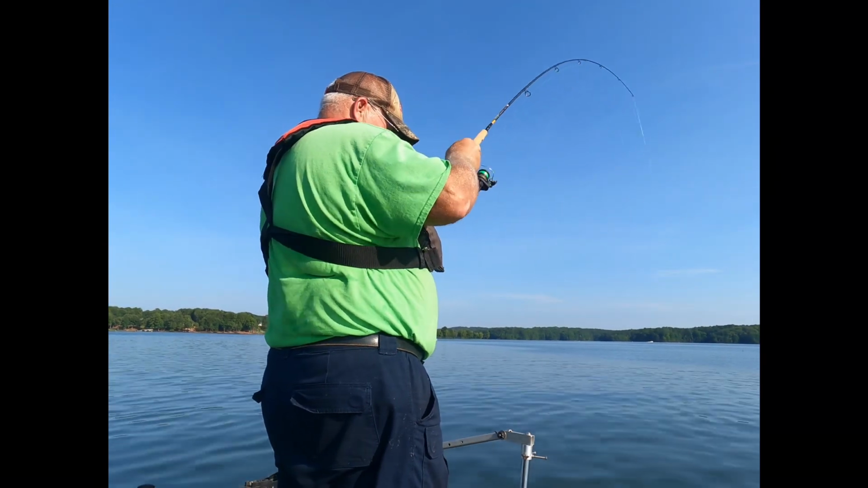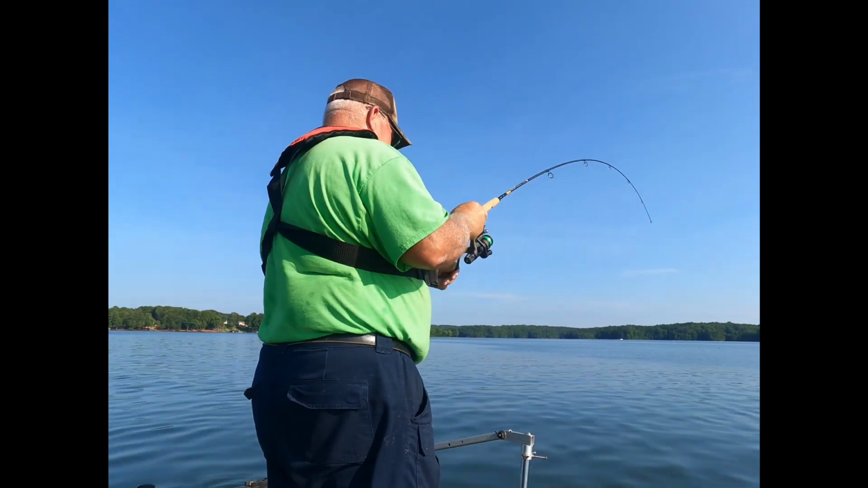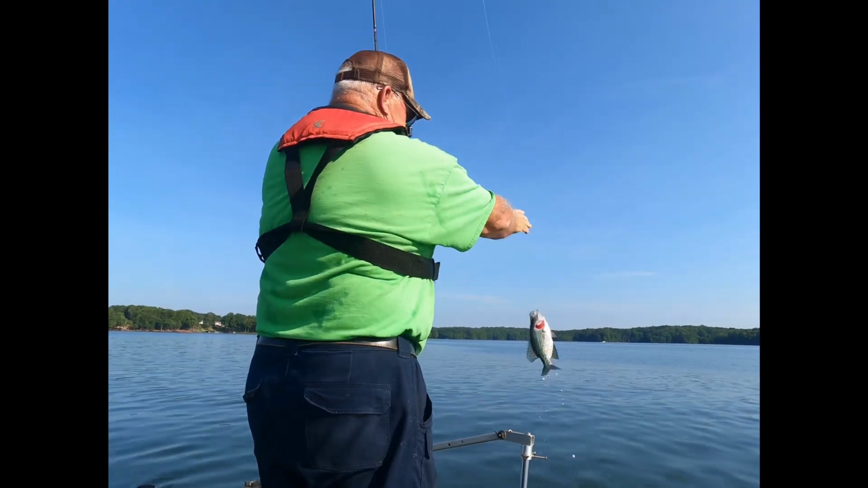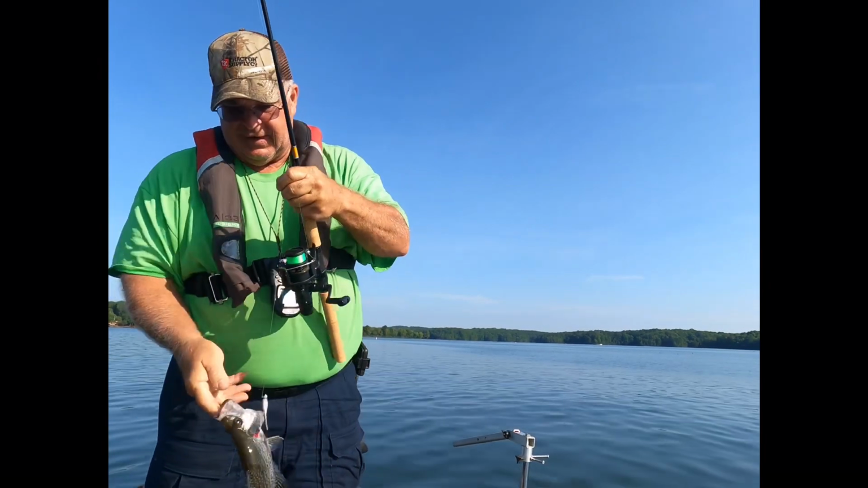There's one. Got him? Yep. Looks like a decent one. The way you got your boat over... Snagged. Oh, look at that. What are you gonna do? Came over to inspect it and somebody snagged it. There you go.